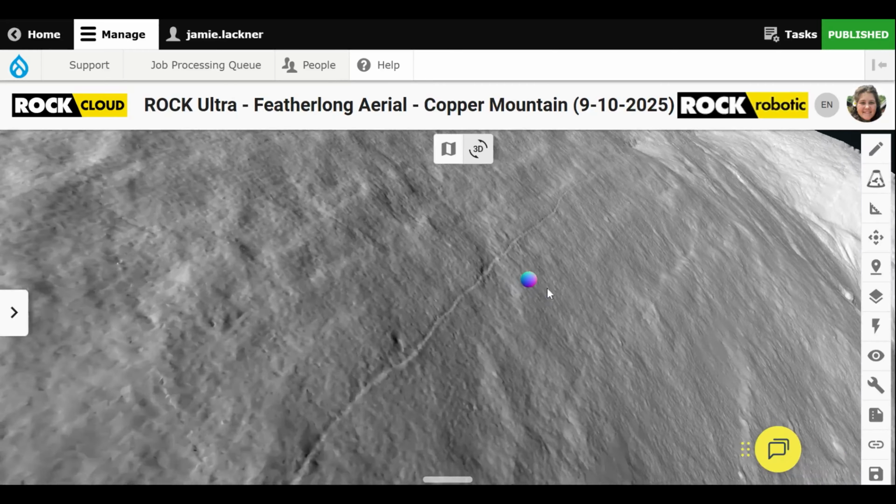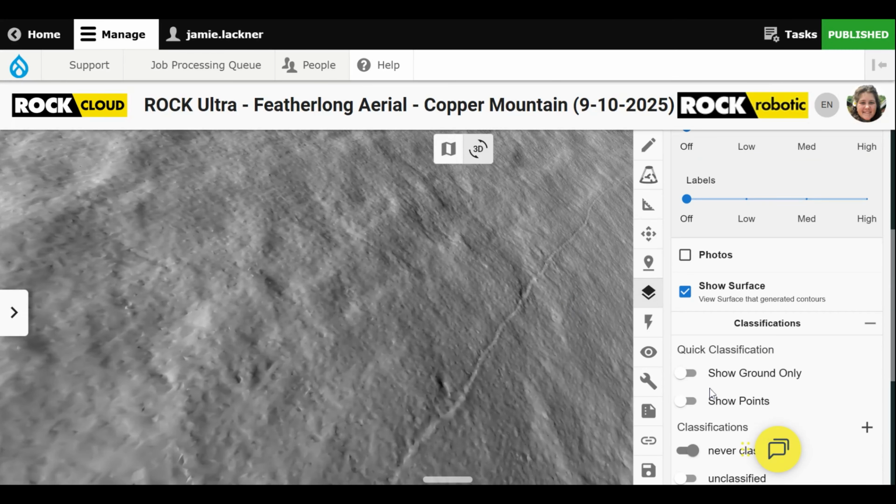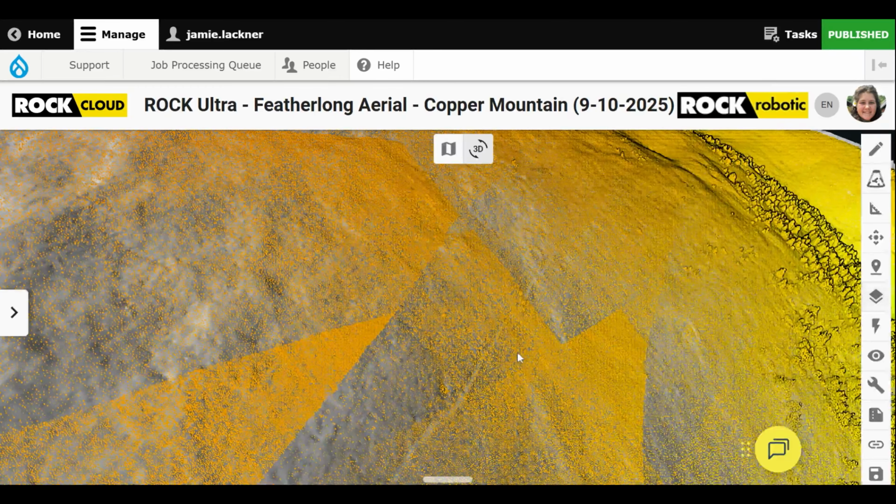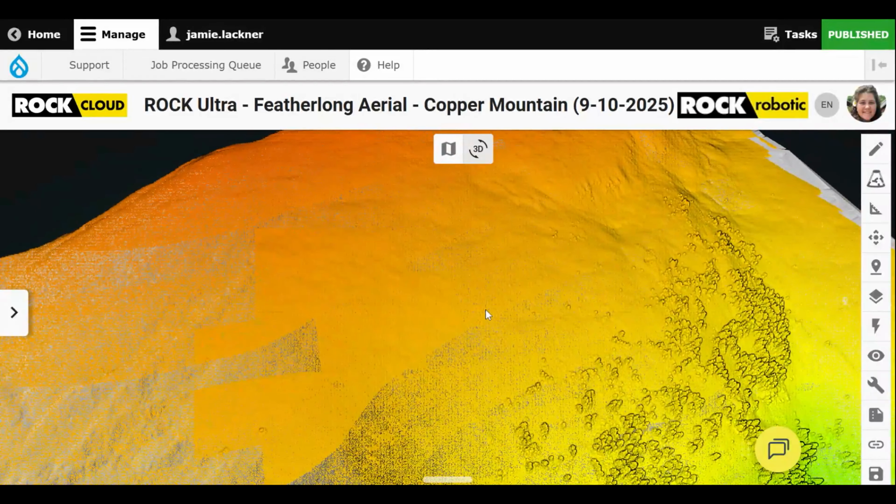And I just love the fact that you can pick out that kind of detail, because when the points are on, if I turn them back on, the trail up here where there's not as many trees is much easier to see, but definitely down below the lower trail, I couldn't pick it out at all in the raw point cloud. But once the surface model was generated from the point cloud, it just highlighted it. And I thought that was really cool.